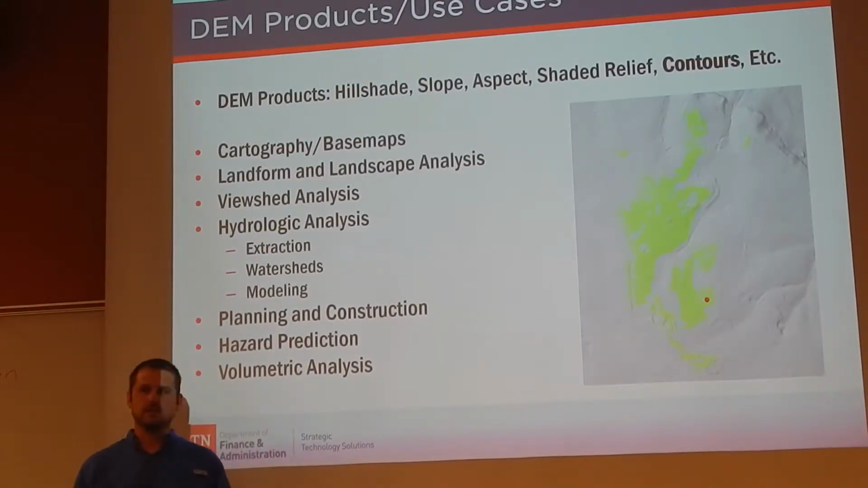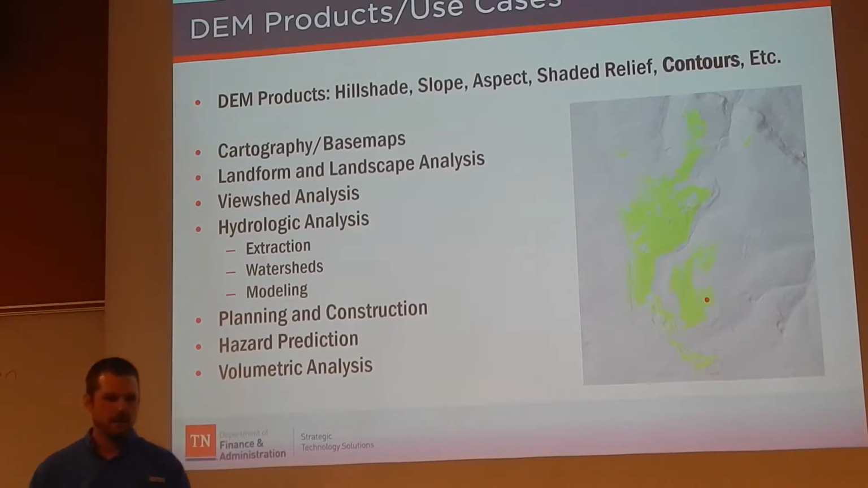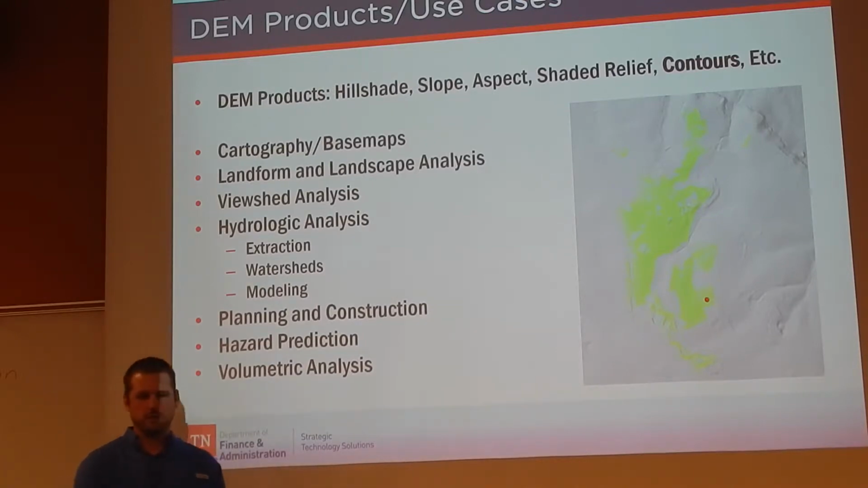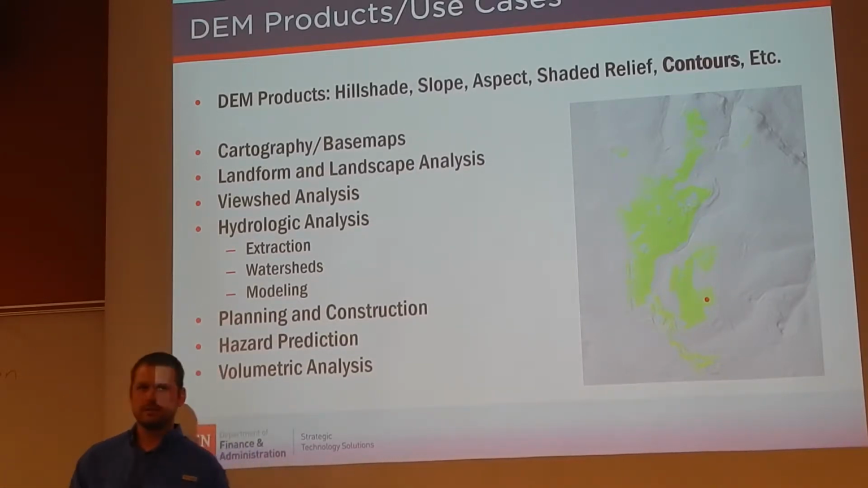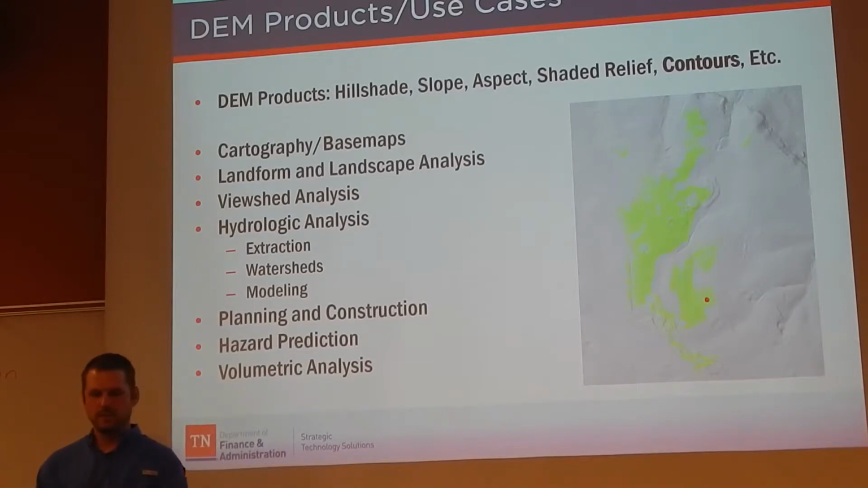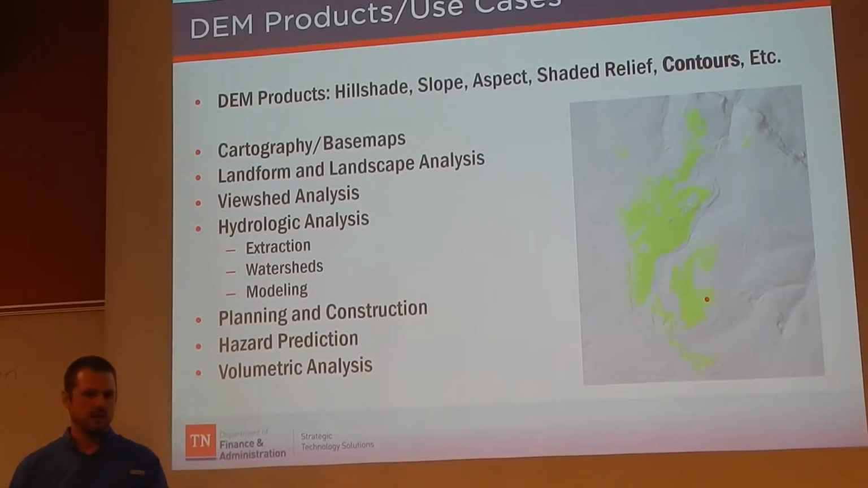Just products and use cases for the DEMs, some of them are kind of obvious. You get a hillshade that I showed before. You can really see that terrain pop. Slope, aspect, shaded relief, and contours. Contours being another one that we generate and share. But landform and landscape analysis in some of these areas, in one of my training sections in the Monteagle area. And you can see where the rock slides, if you're familiar with that area, I-24 going over the mountain.